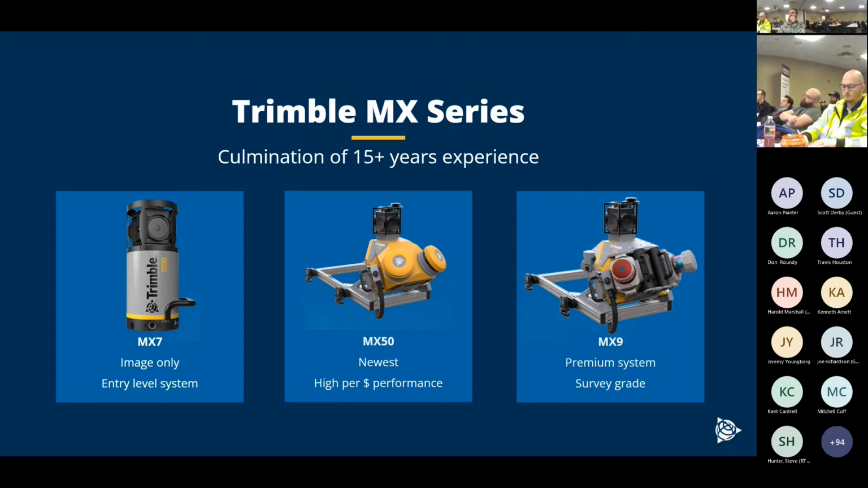The MX9 here on the left is our entry-level system. So it's image only. You'd get a result that's similar to Google Street View, like I said, but the images are correctly georeferenced and accurate. So we can extract things from those images at about 10 centimeter accuracy, which is our best goal with the MX9. But it still has a lot of dedicated users in the GIS space, extracting things like trees and signs and poles. Images are sufficient for a lot of those uses.